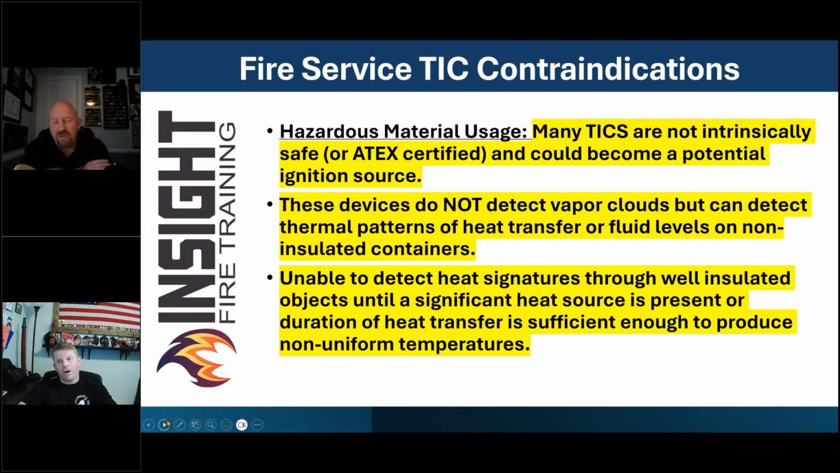We're way too far in the game at that point. We're not getting good information, and we're not doing something progressive. That's a very reactive stance. Reactive puts you in a bad situation a lot of times. We need to stay on the proactive side of this to keep it from becoming the most dynamic situation it might be, because that's going to endanger us, our equipment, citizens, another vehicle, you name it. It just makes the situation worse.